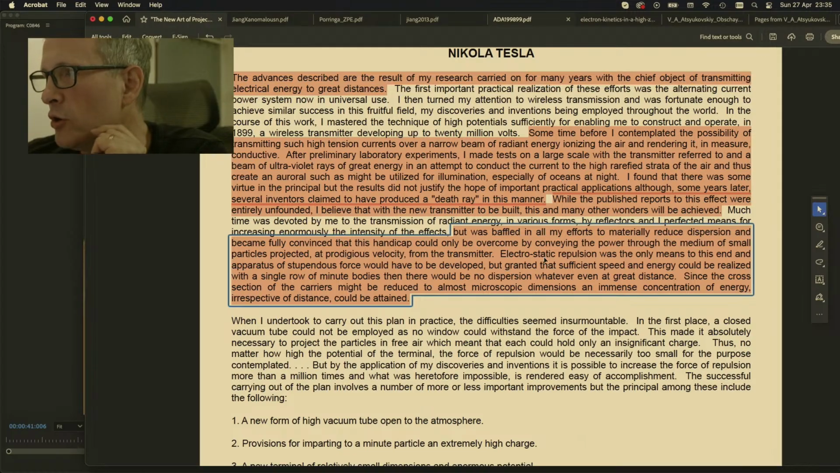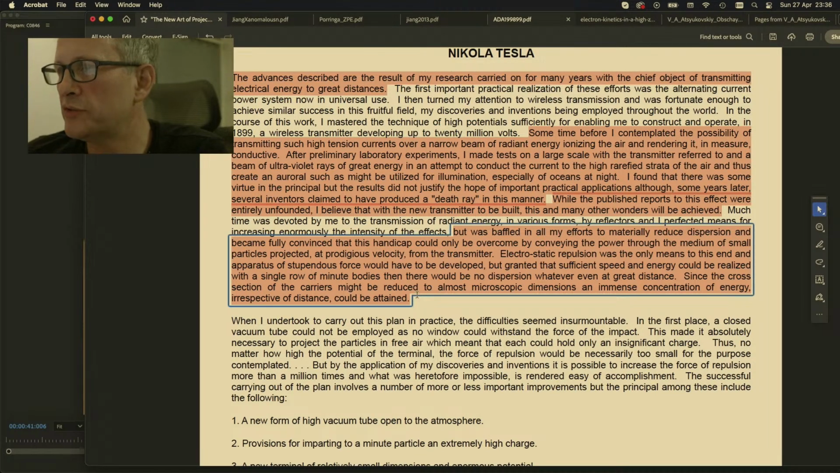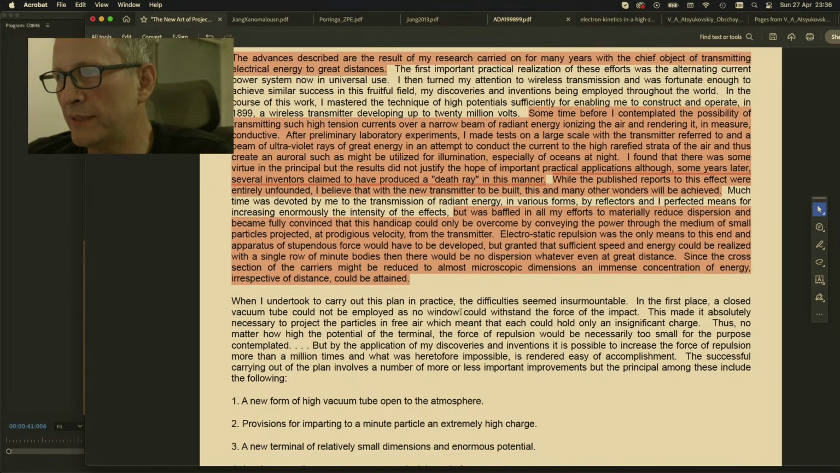Electrostatic repulsion was the only means to this end, and apparatus of stupendous force would have to be developed. But granted that sufficient speed and energy could be realized with a single row of minute bodies, then there would be no dispersion whatever, even at great distance, since the cross-section of the carriers might be reduced to almost microscopic dimensions, and immense concentration of energy, irrespective of distance, could be attained.